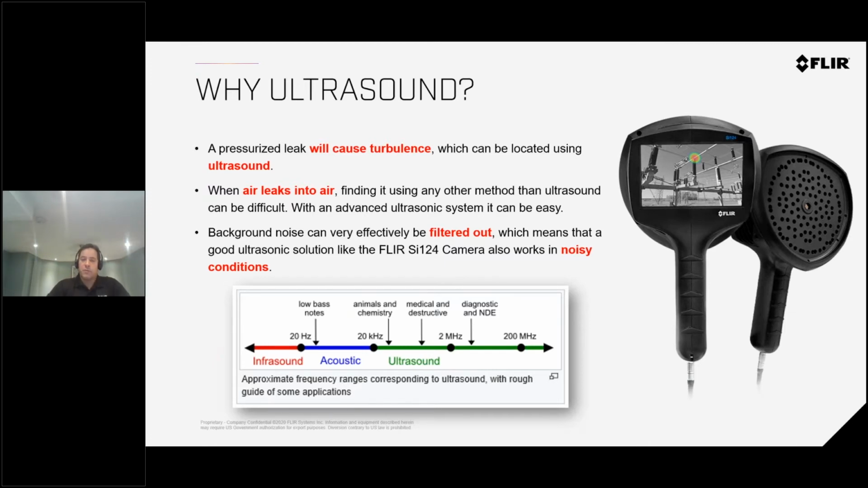However, with the camera's filtering and ability to tune out, you're able to get a good way to know where the specific point is. You have tools and settings in the camera to better filter out any background noises that might affect the camera. Our camera measures frequencies from 2 kilohertz up to 31 kilohertz. Typically for air leaks, it's under, I believe, 10 kilohertz, and for power discharges, typically from 20 to 31 kilohertz.